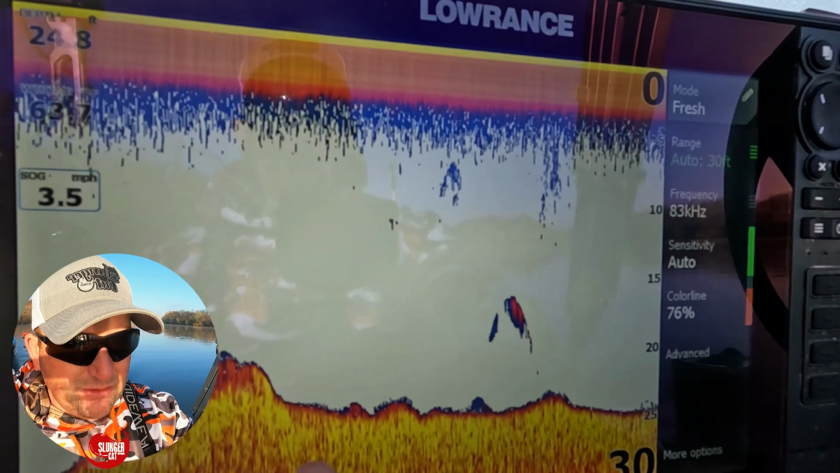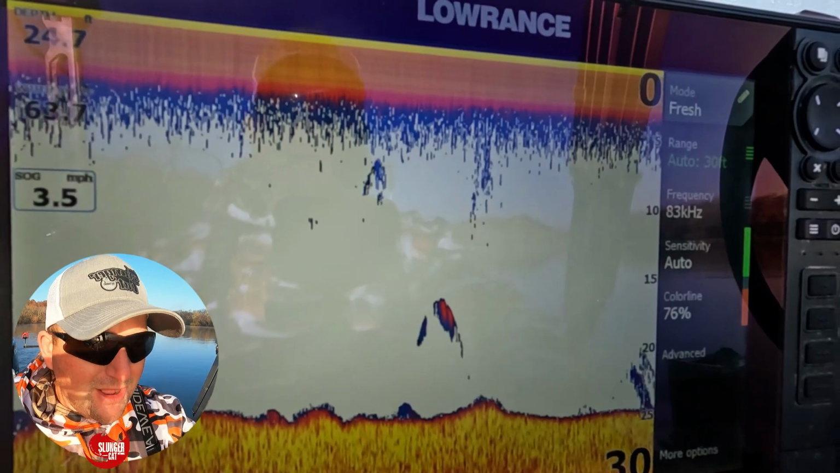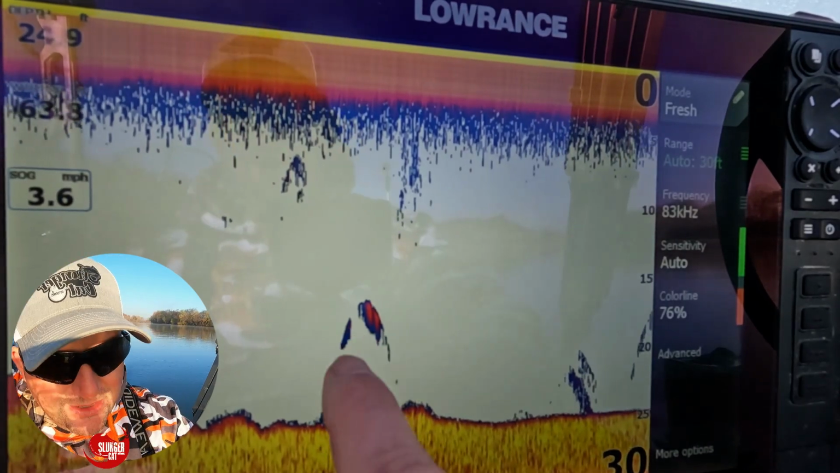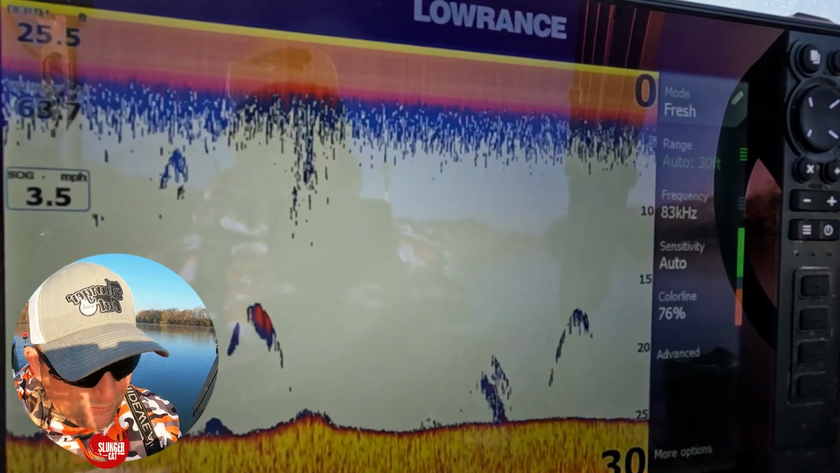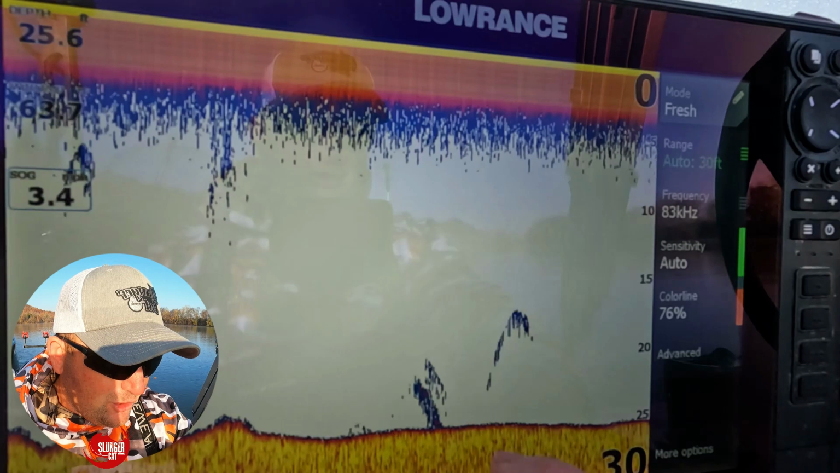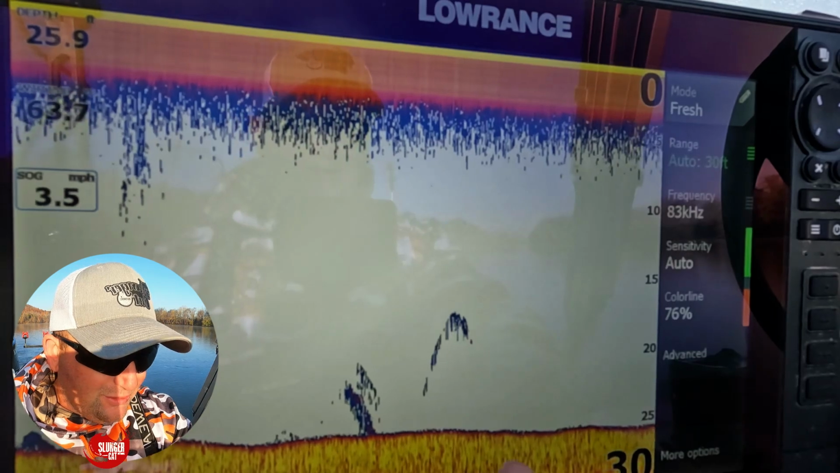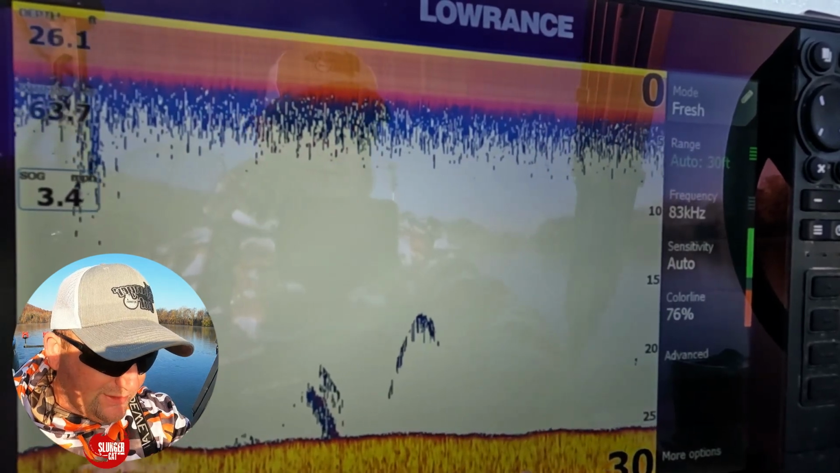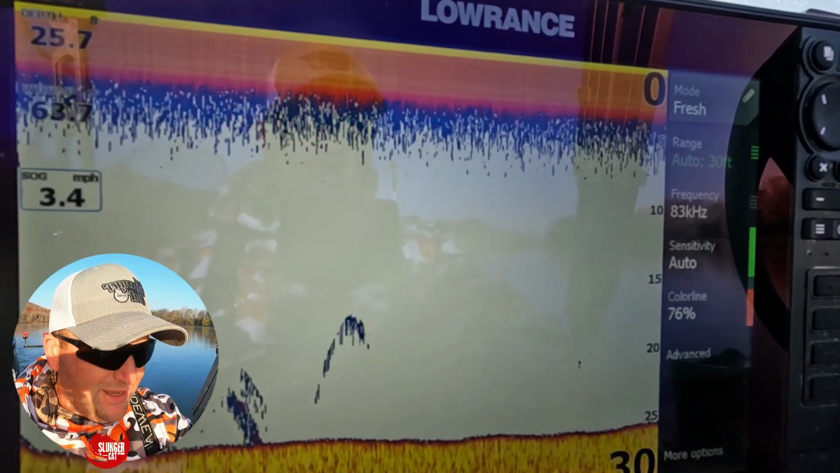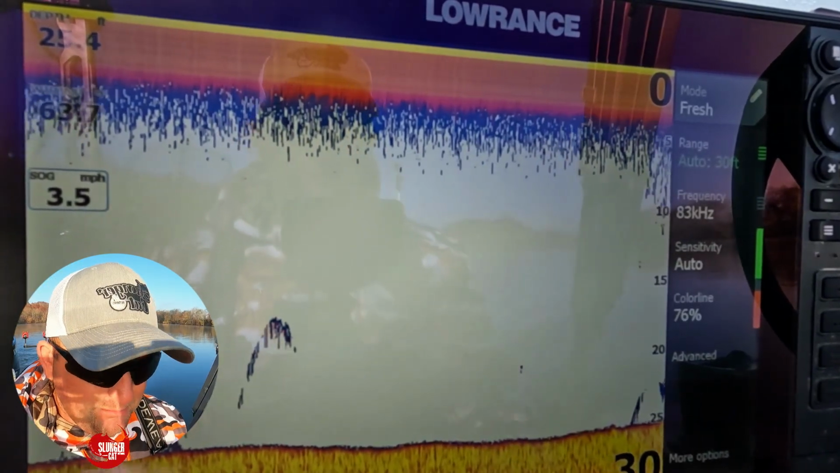Well, that is showing us that we are now into a mud bottom, not so much a rock bottom, but more of a softer bottom. Got another fish right here, and once again these fish are up into the water column quite a bit. And if you go back to the beginning, you can see the difference in the bottom, how much harder yellow when we first started out versus what it is now. This is a really good mud, and you can see the bottom just kind of flattens out. That indicates mud as well.